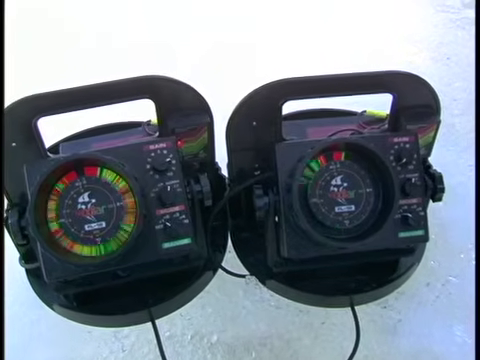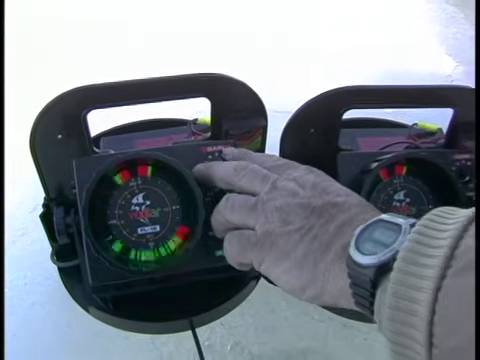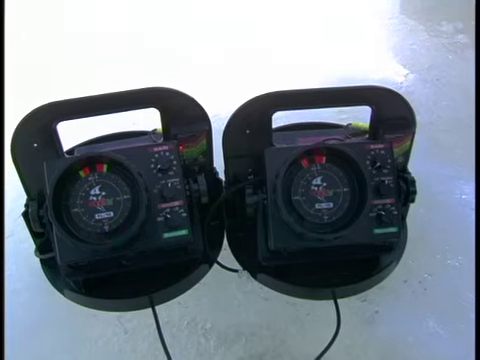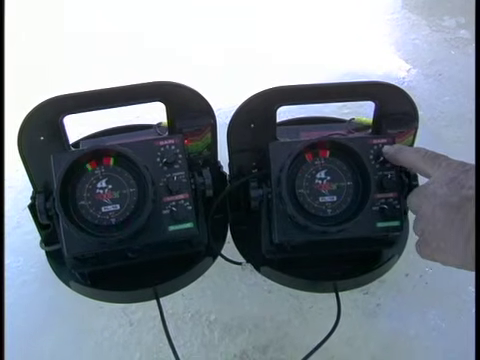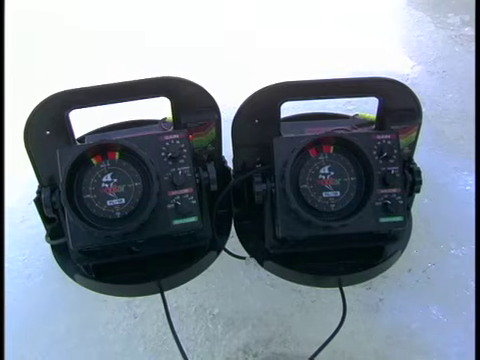The first thing to do is to turn the gain down to try to remove the interference. If that doesn't totally remove the interference, Vexilar has a patented interference rejection system that's built into the gain switch. You simply hit the switch, the 10-position switch, until you find the spot where you have the least amount of interference. And then two units will be able to fish side by side.